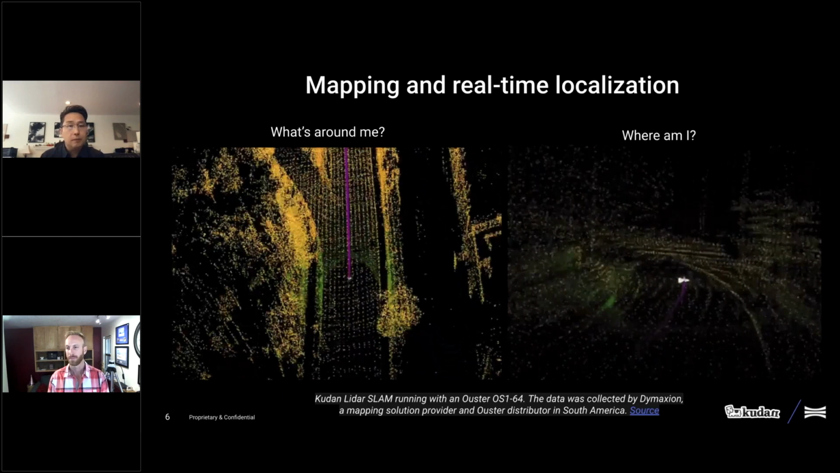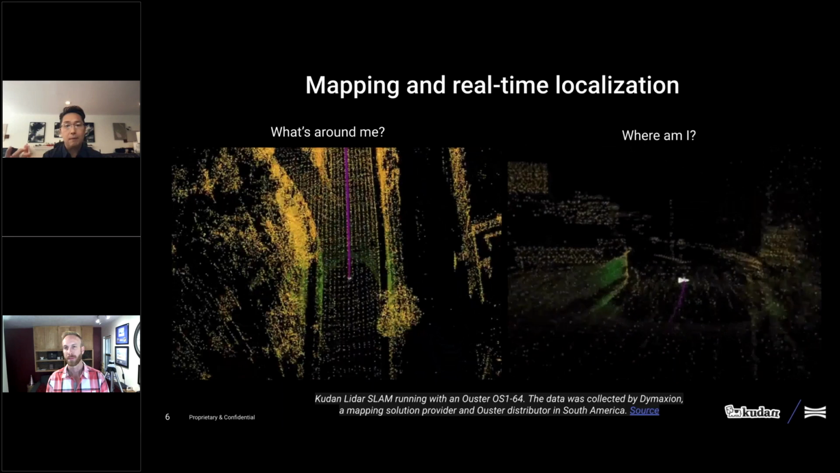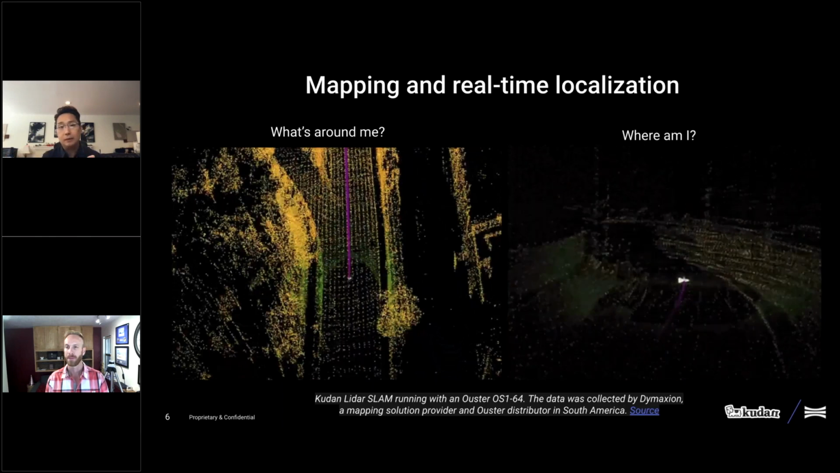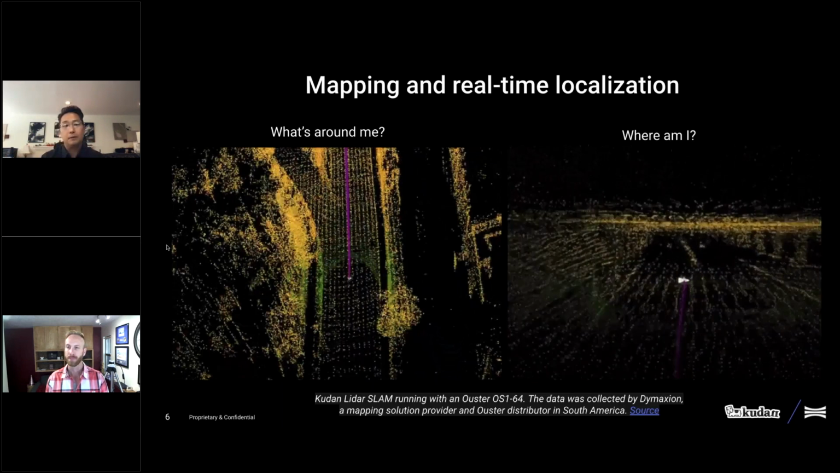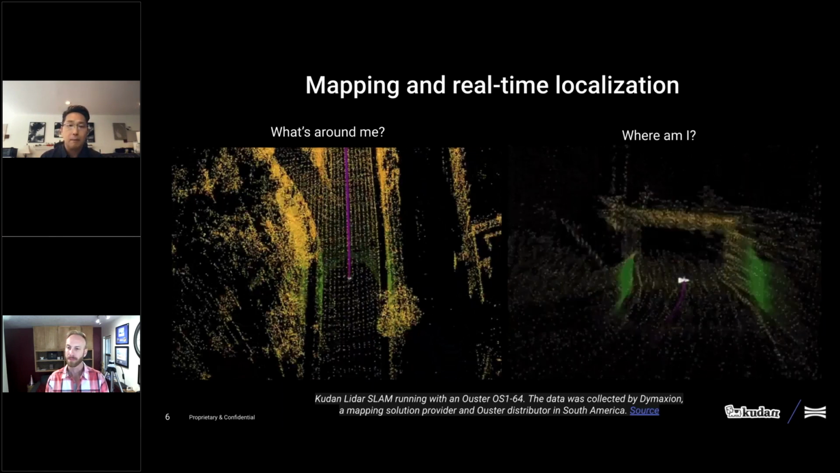At the same time, while the algorithm is creating the map, it's also matching the feature points that it detects against that point cloud, and it compares them to assess its location, as well as the pose, within that point cloud map.